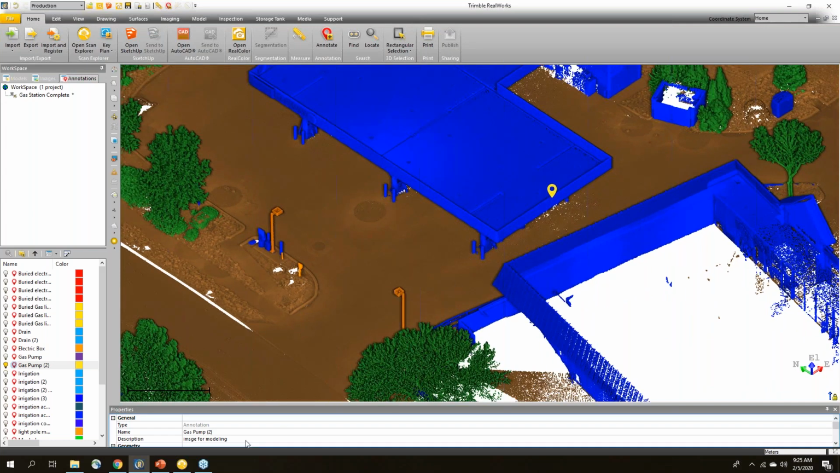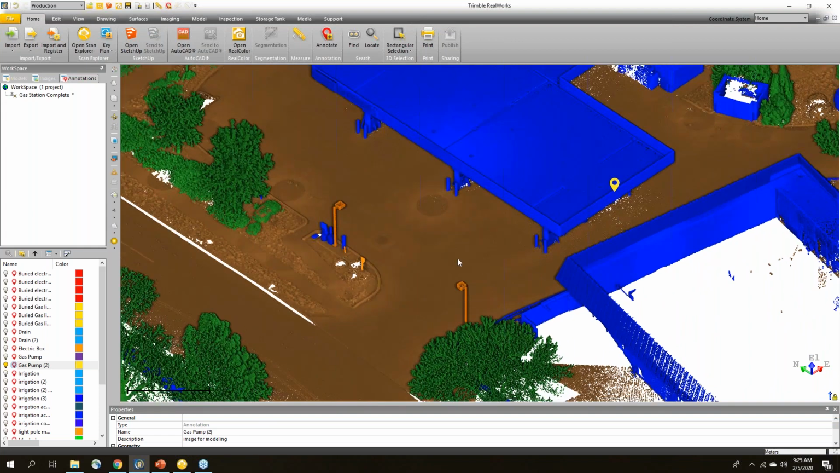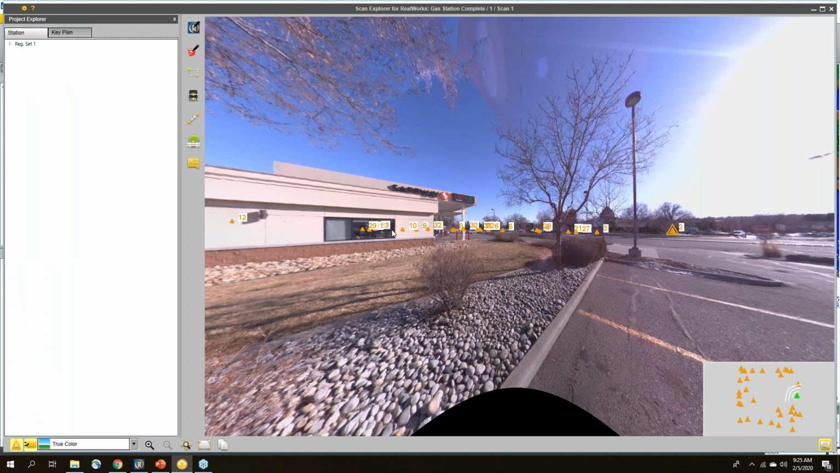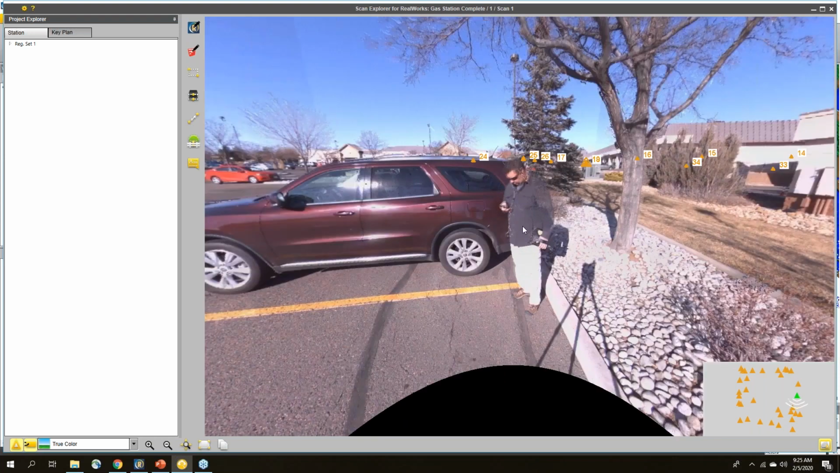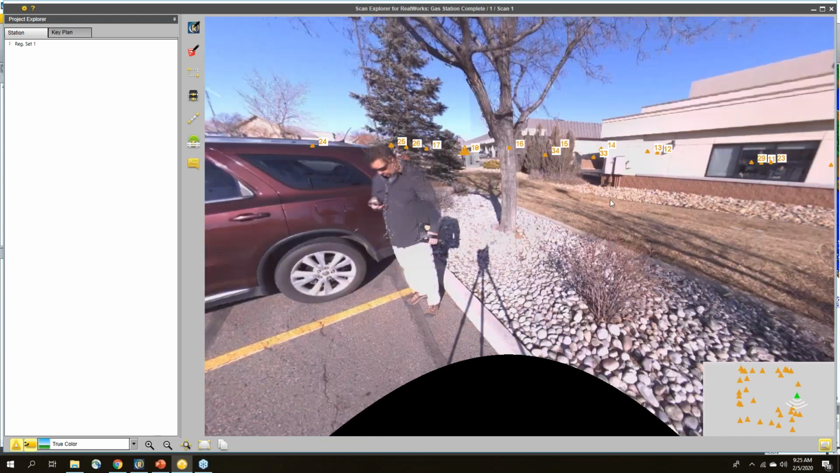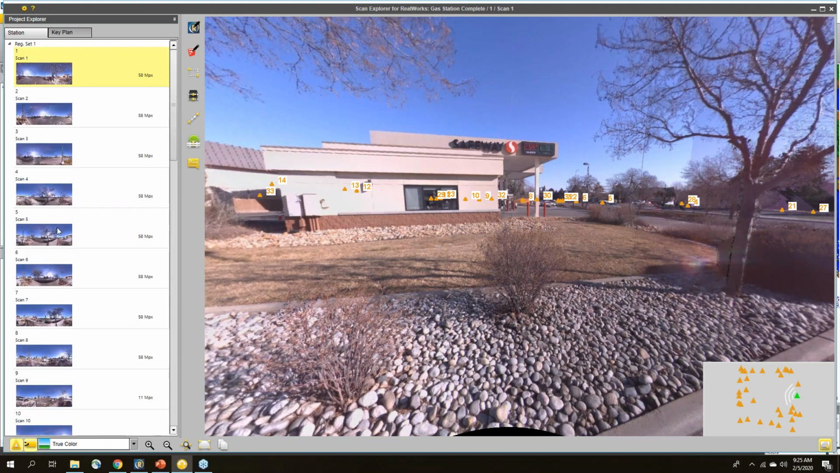Now, I told you a little bit earlier about importing and creating those panoramic images. If I go to Scan Explorer, this is a tool within Trimble RealWorks, it allows you to see station-based views. There's a really cool guy out scanning, listening to some music, it looks like. But in here, we can go through and select different stations that we want to look at. We can select different renderings. So this is true color. This is using the panoramas that Perspective created.